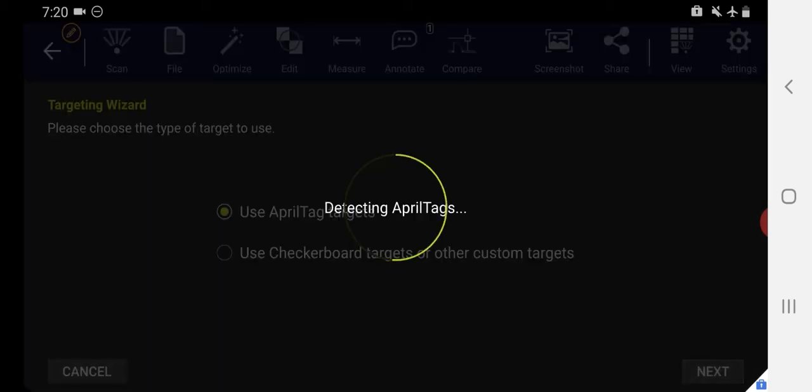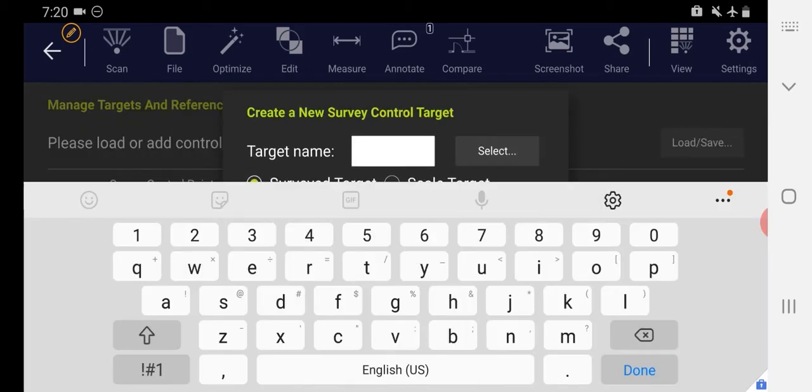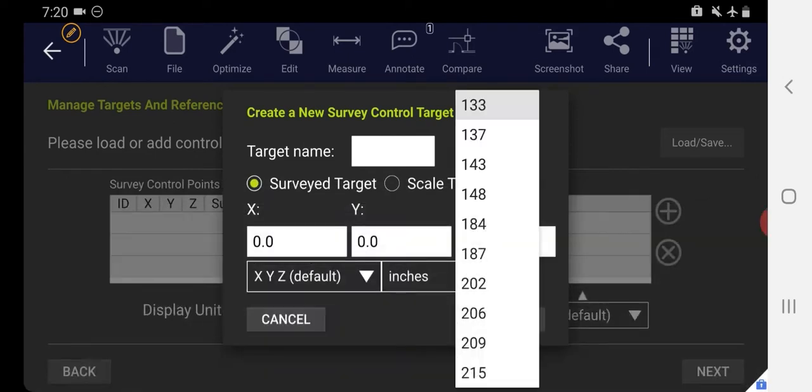So I press Next. And now I want to create each of those 6 targets in my scene. So I just want to press the plus button, and then you'll see this select option, which shows you all of the different tags that were automatically recognized by Dot3D during your scan.